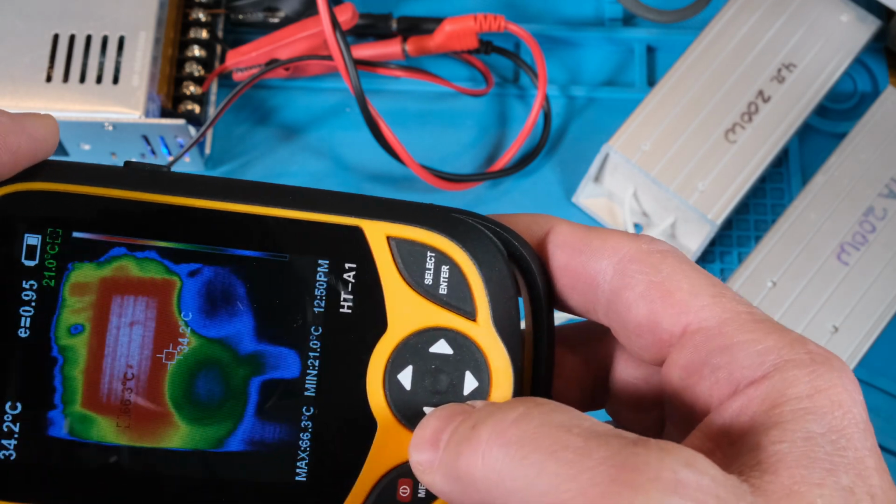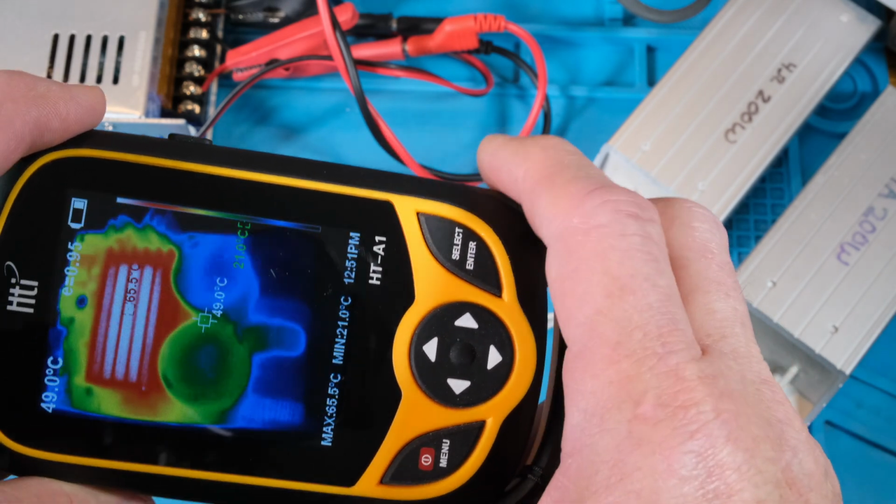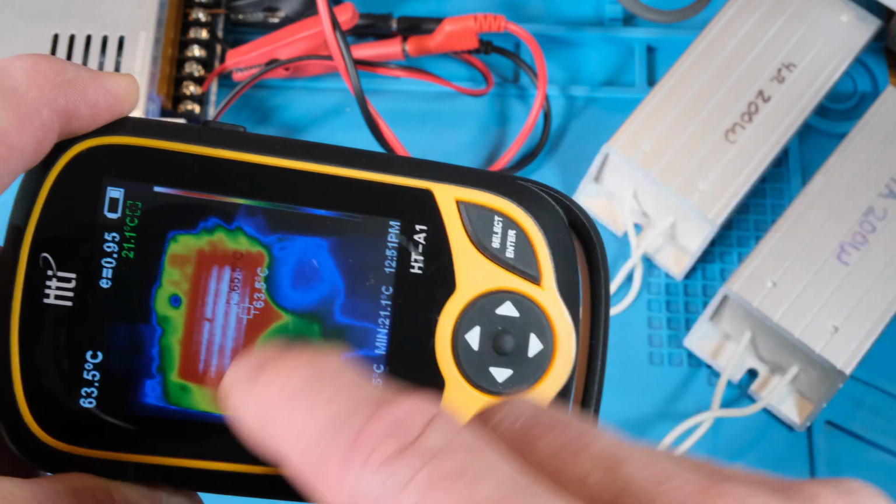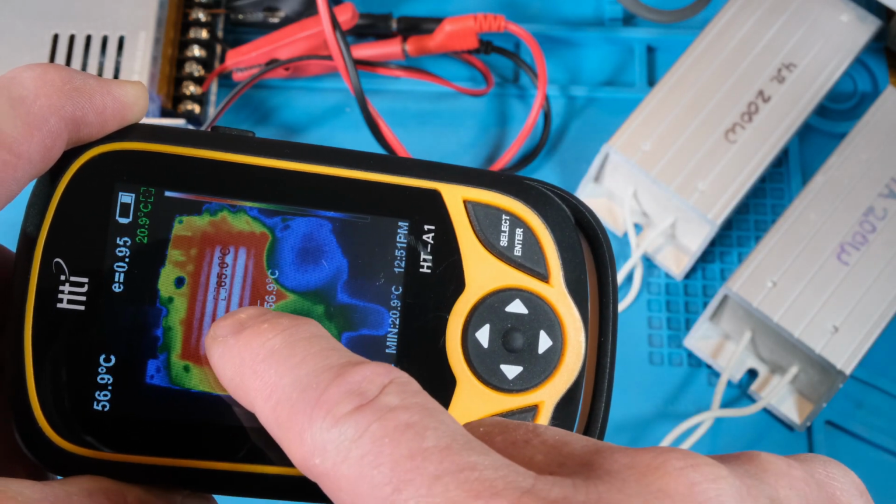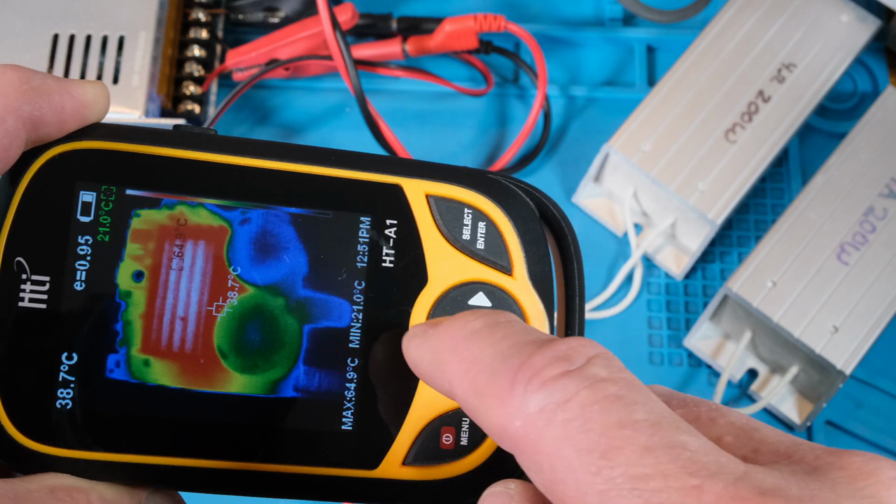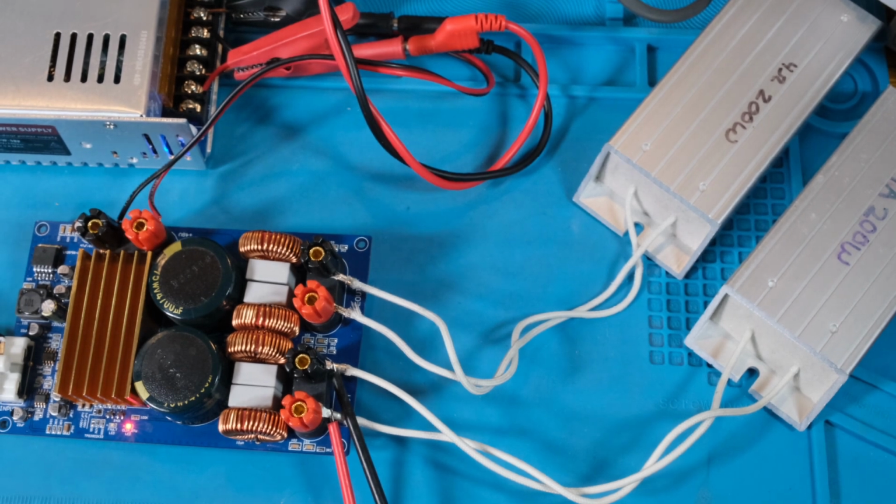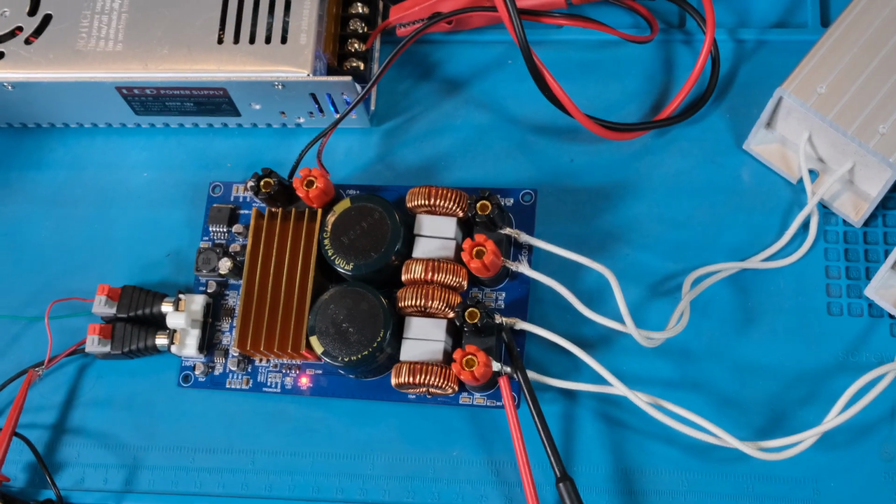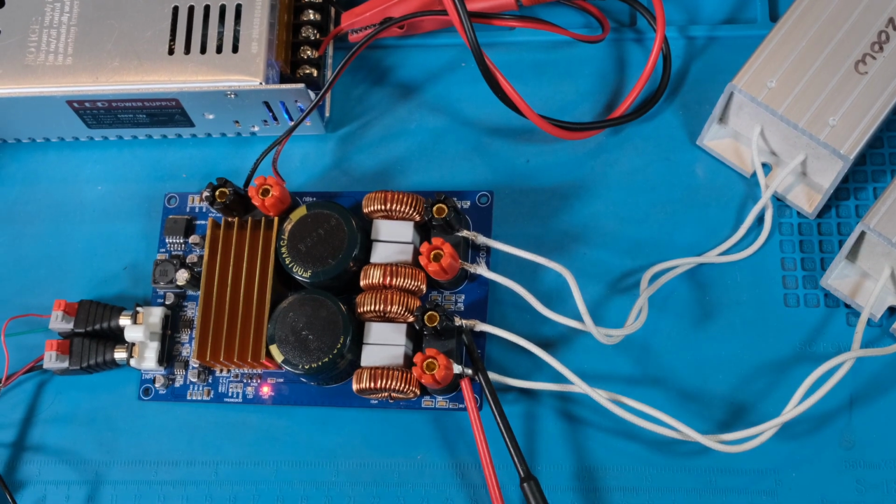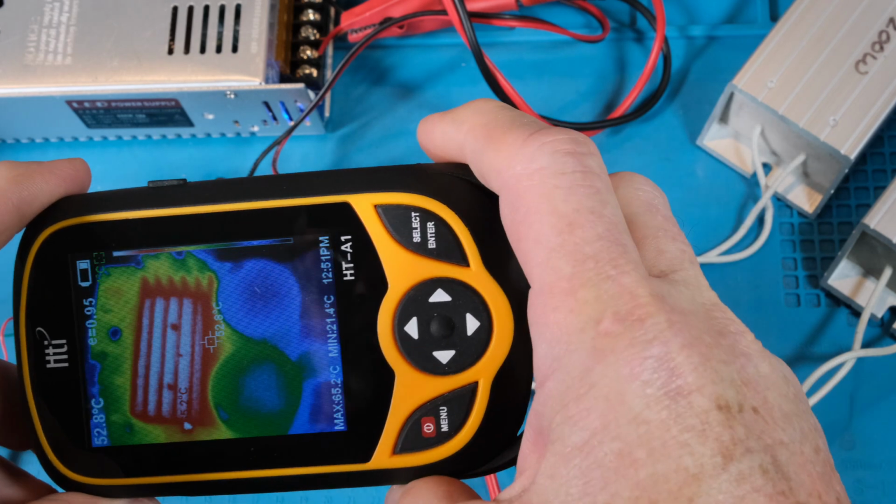So there's that. And like I say, the temperatures, I got the hot one jumping around finding that. It's about 65 maybe. And that heat sink, to get a really good temperature on it, I would probably need to put some electrician's tape on it so it's not shiny, because the emissivity on it will throw the temperature readings off a little bit.